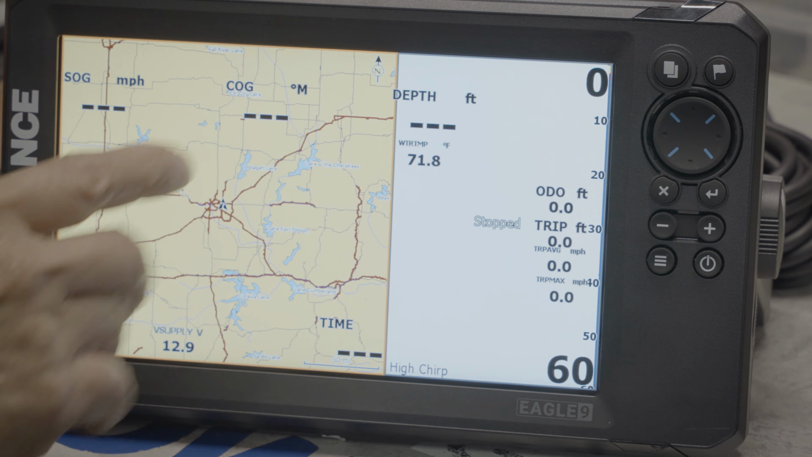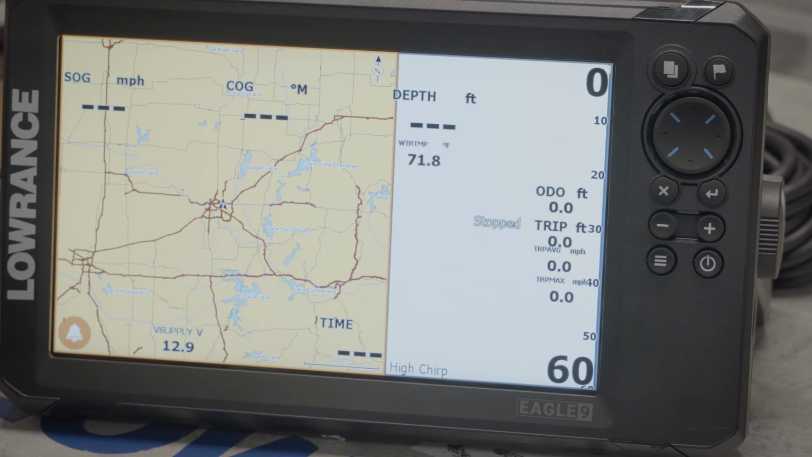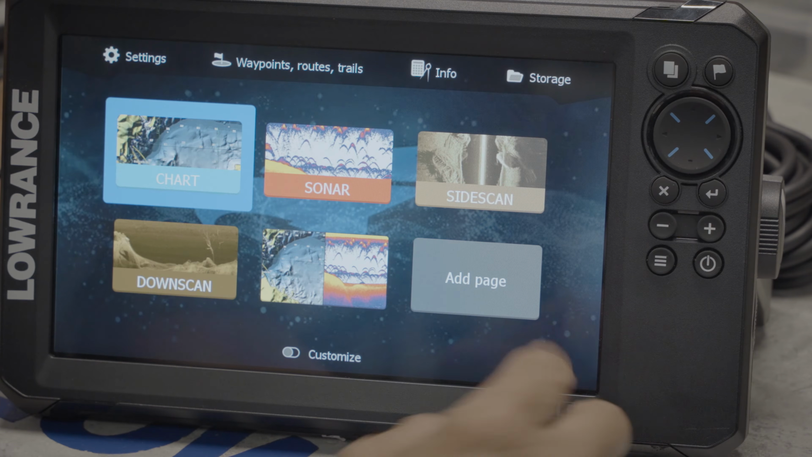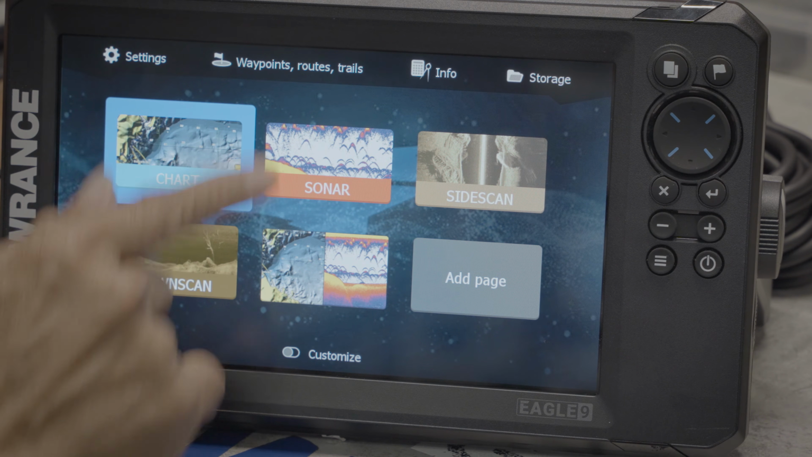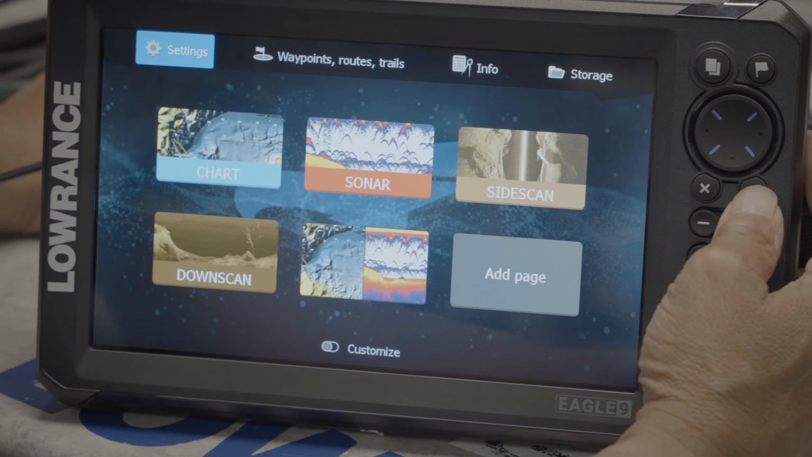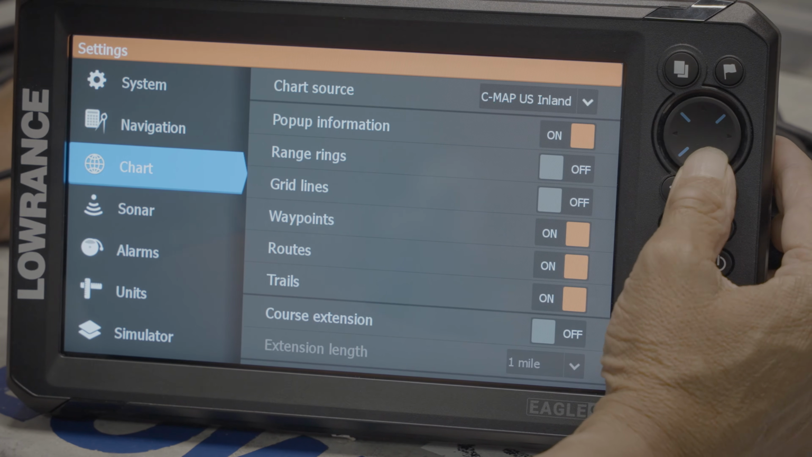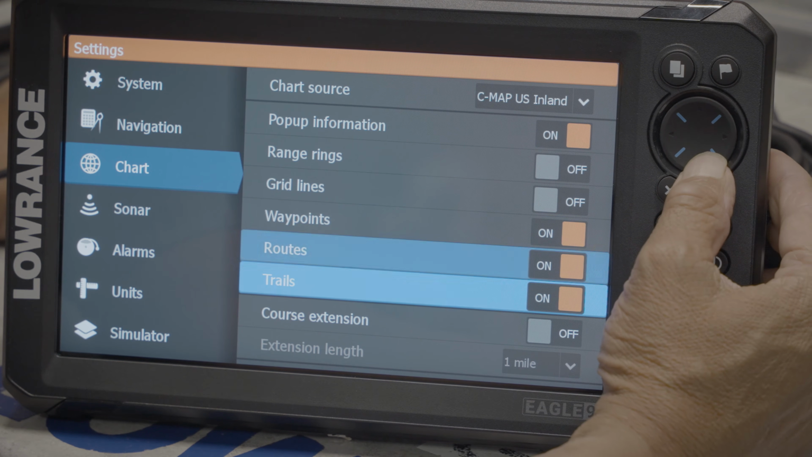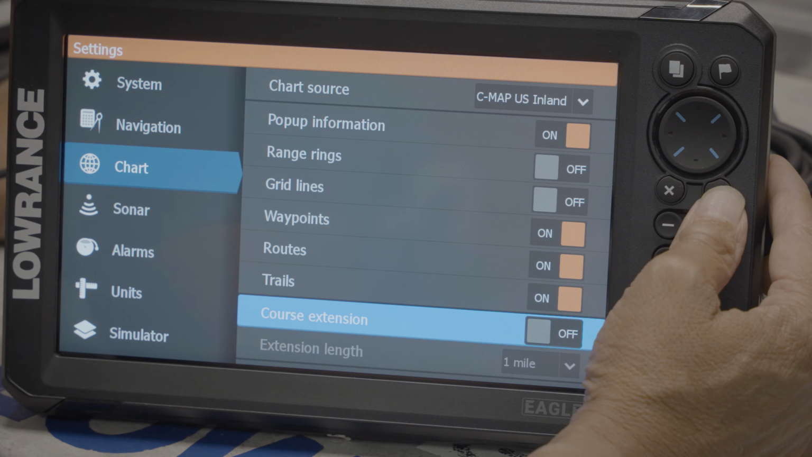Now, when we troll or we pull a harness in Northern Ontario for walleye or pickerel, we hit the page button. We're going to go, you see the blue here? We're going to go up. We go up to settings. We press enter button. We go down to charts. We go across charts. We go down to course extension. And then we turn it on.